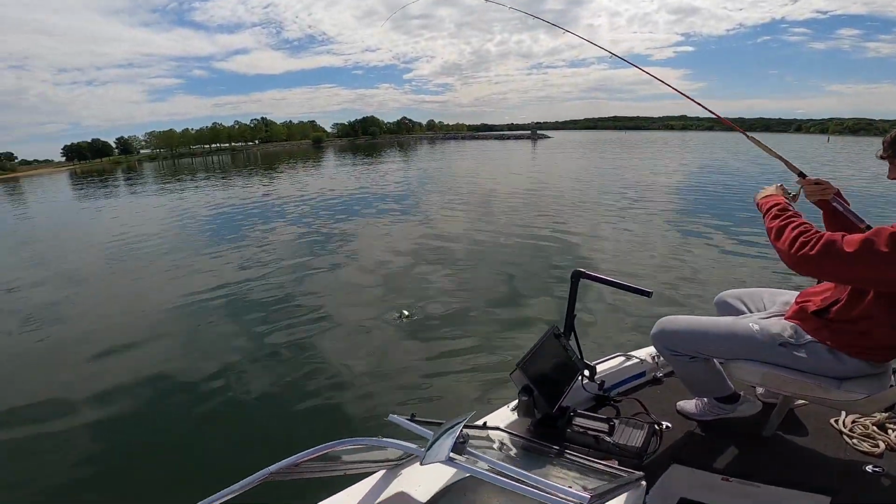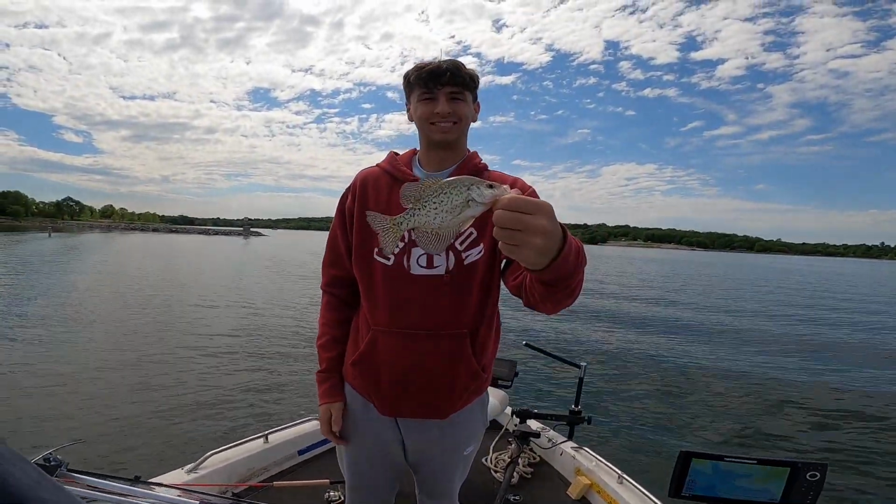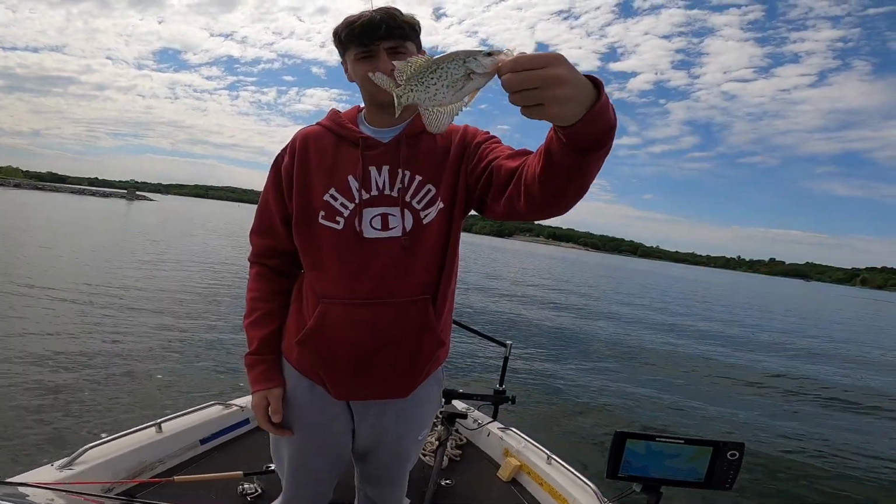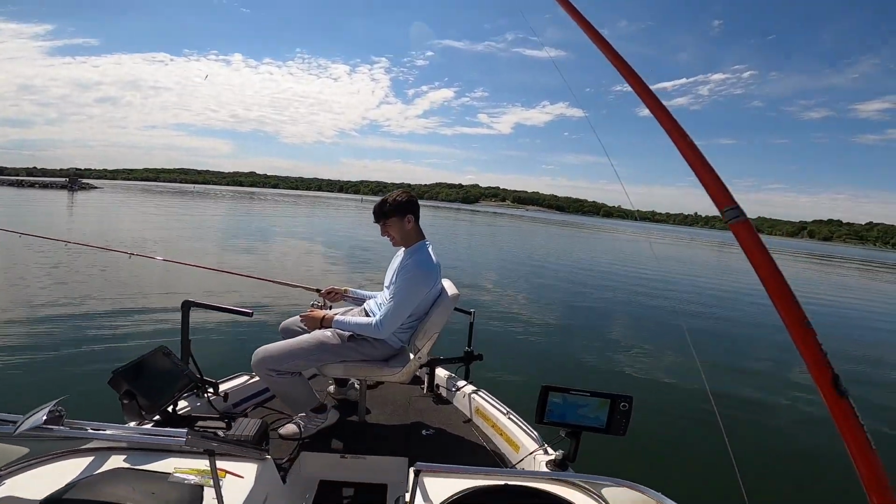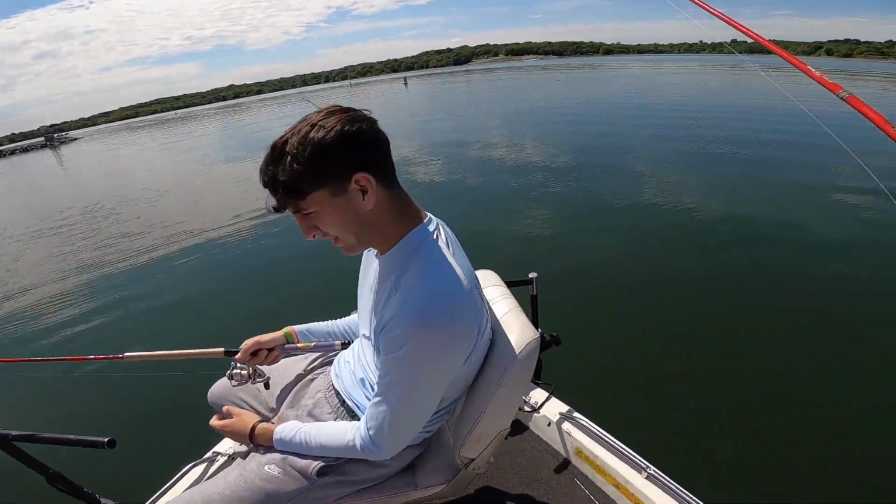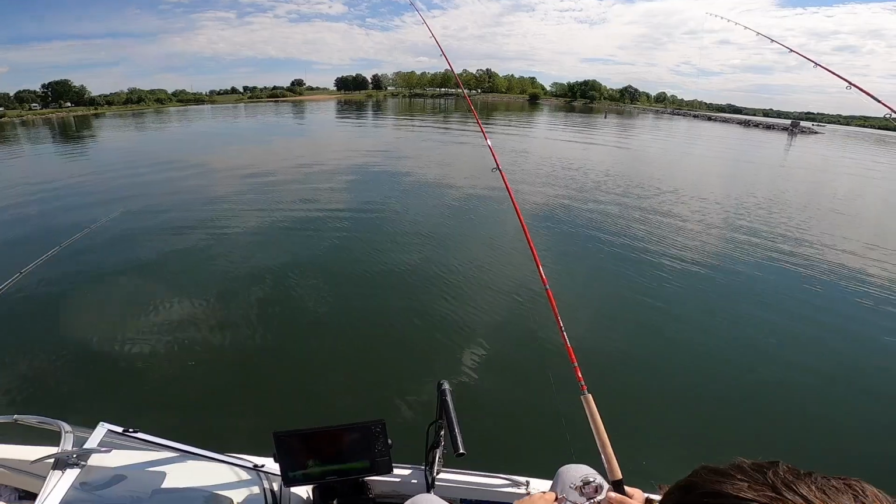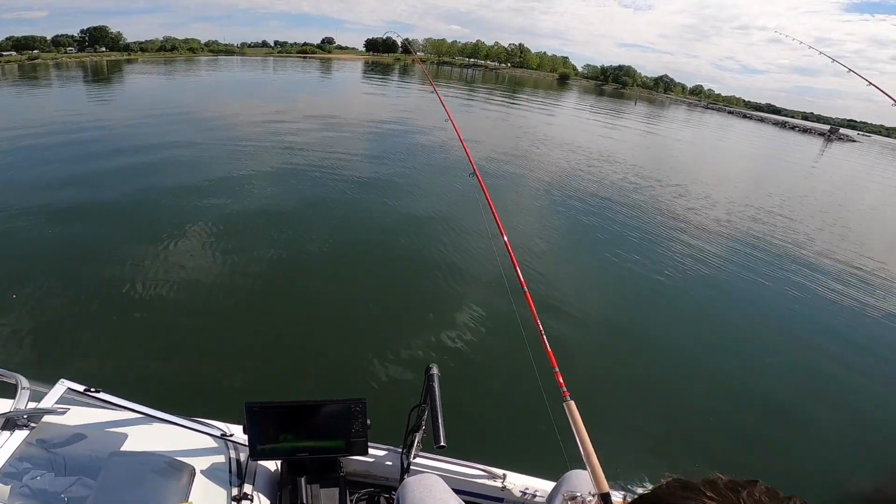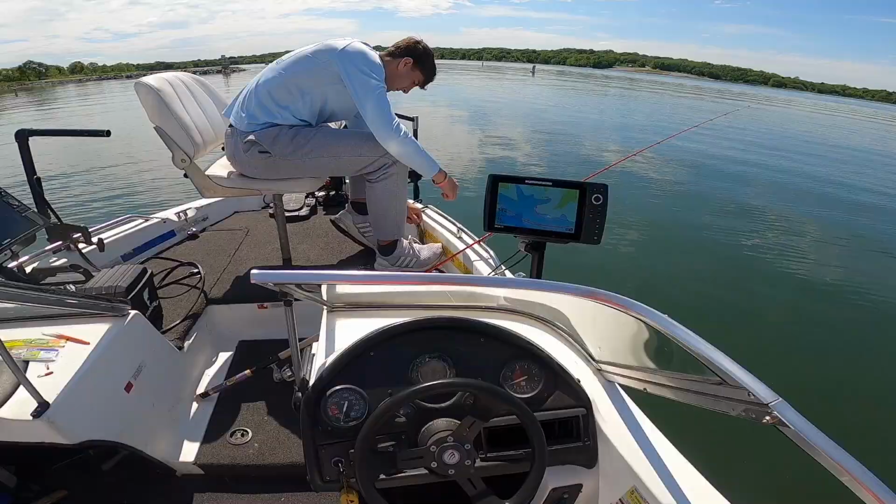Did you get one, Kyle, finally? Man, that's a monster. A little baby crappie. He's so big. Yeah, I don't even know. Just toss him back. He's about 6 inches. Got him. Decent one? I don't think so. Can't get over how clean this water is. It's so clear now. I know.